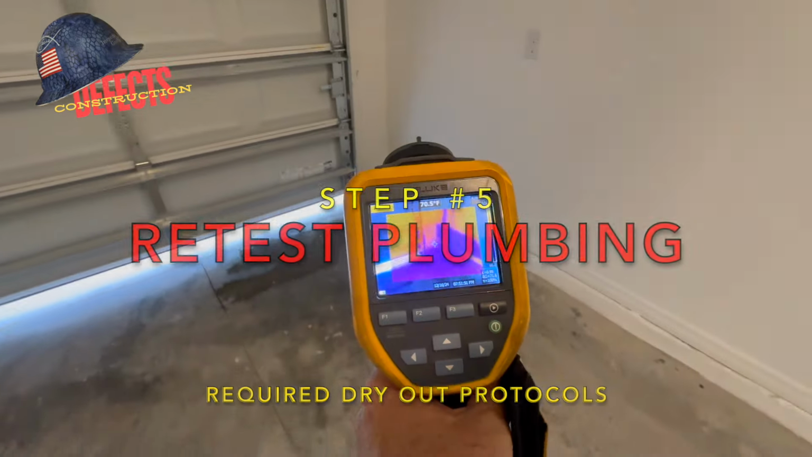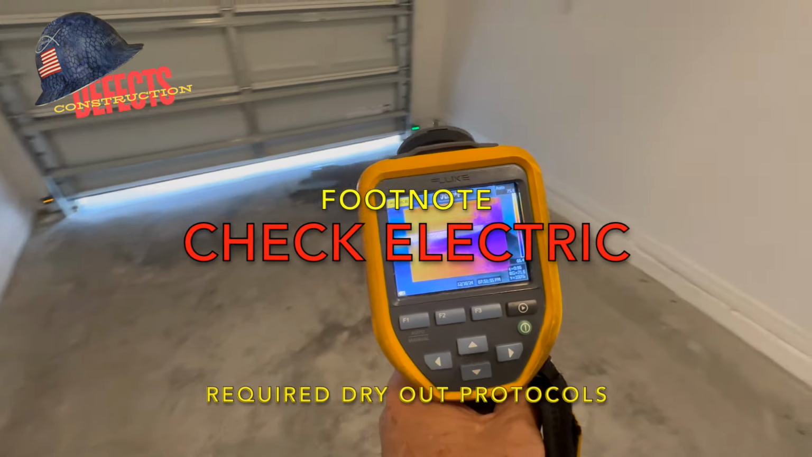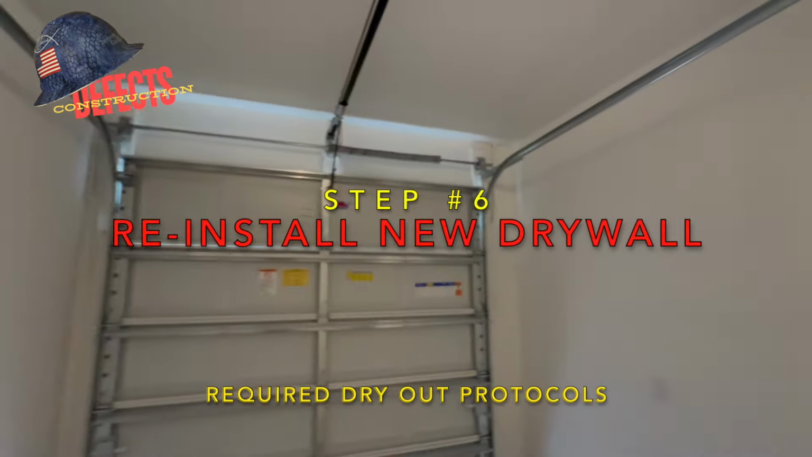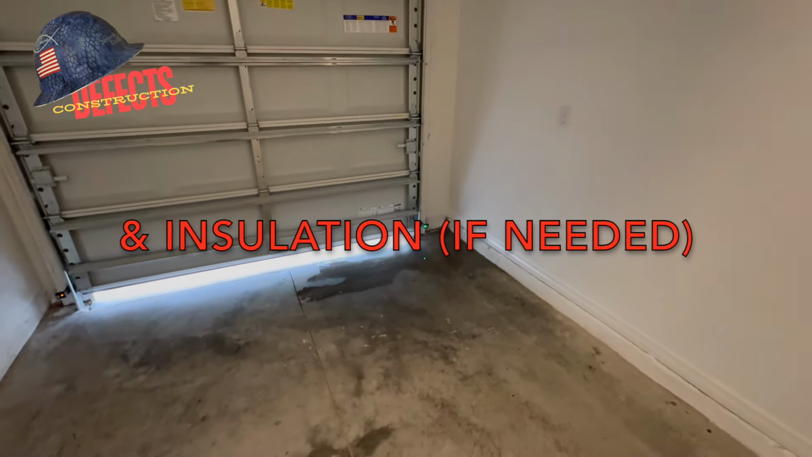But if you're going to come out here and just remove the drywall and put it back all in one day, that's not the correct way to handle this. Just follow the necessary protocols. Make sure the right person does the job. And if closing needs to be delayed, that's what has to happen.